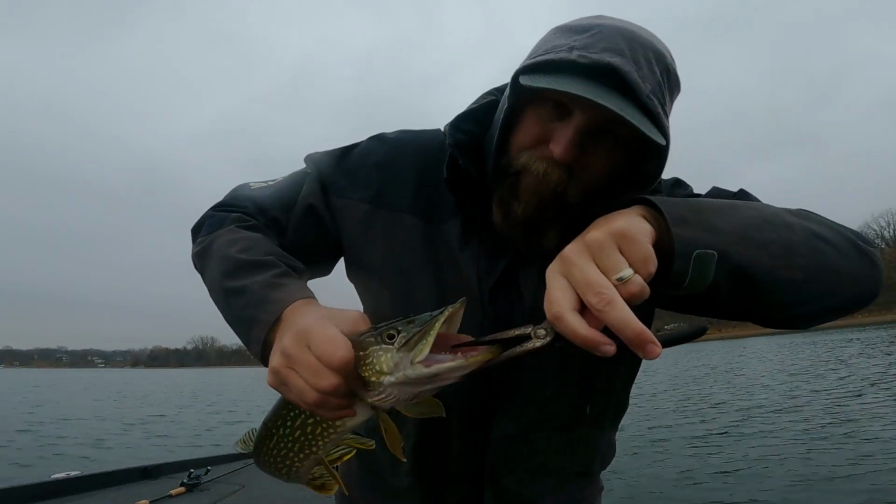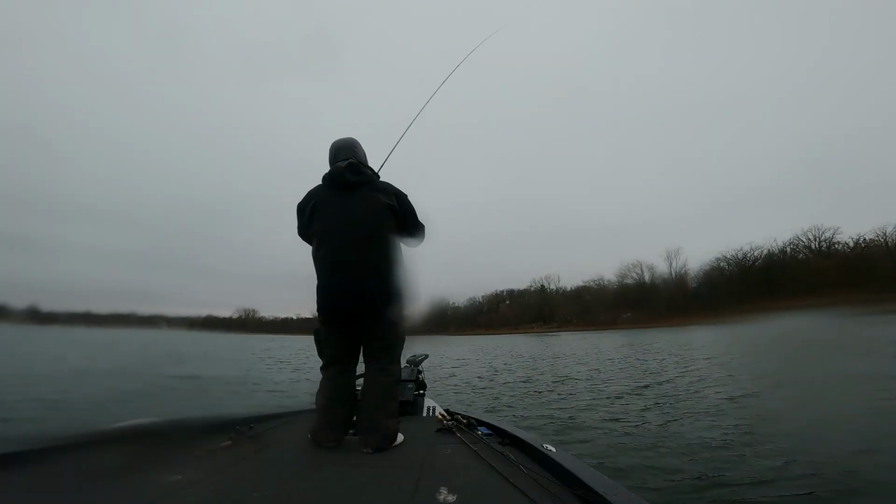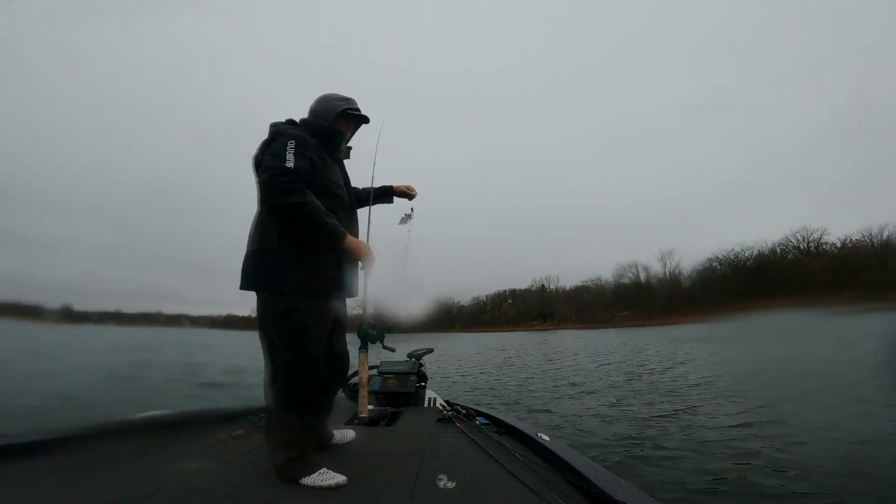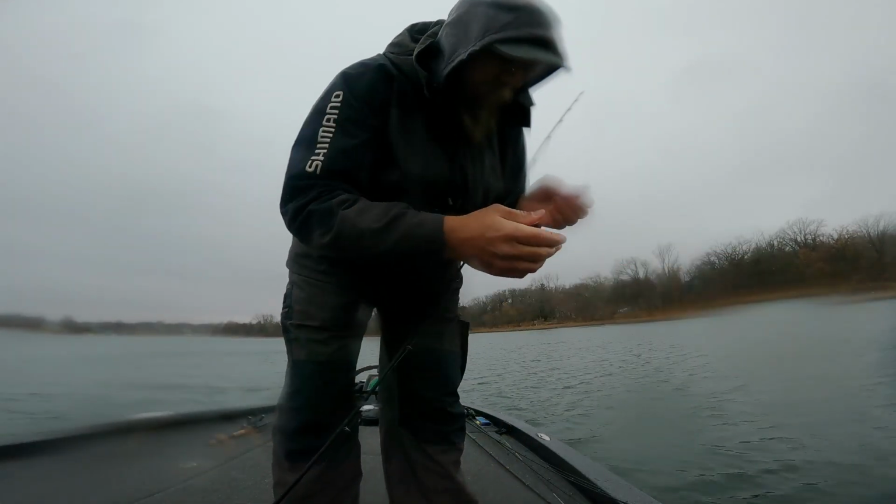That Yo-Zuri is down in there deep. Still got a little bit of green grass down there. Hoping that's where some bass are hiding.